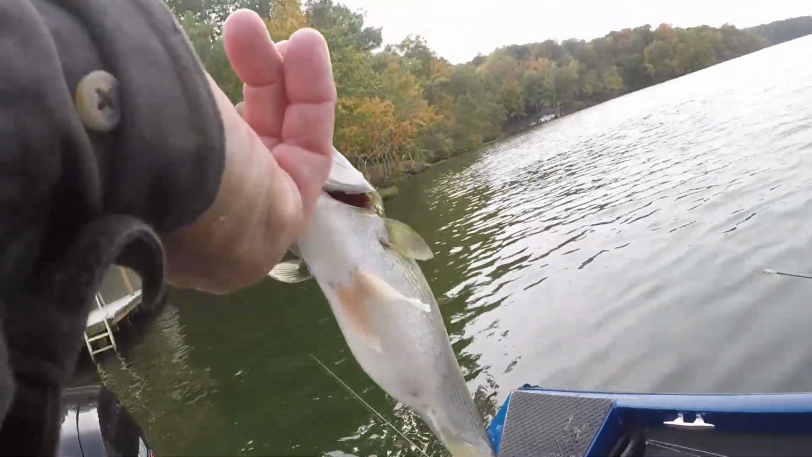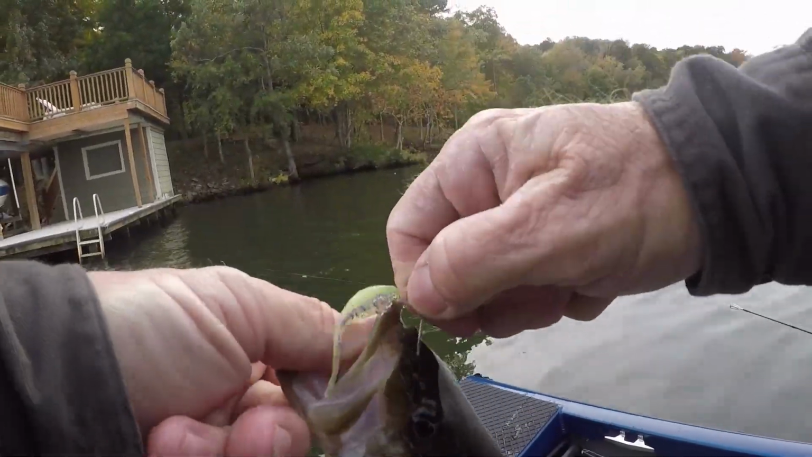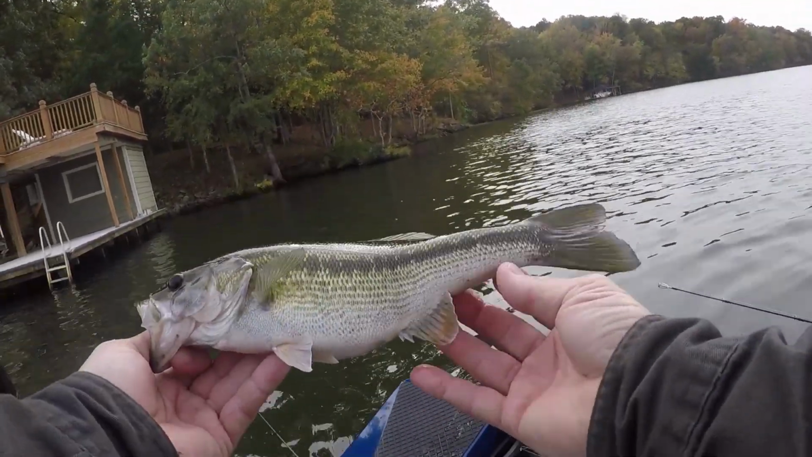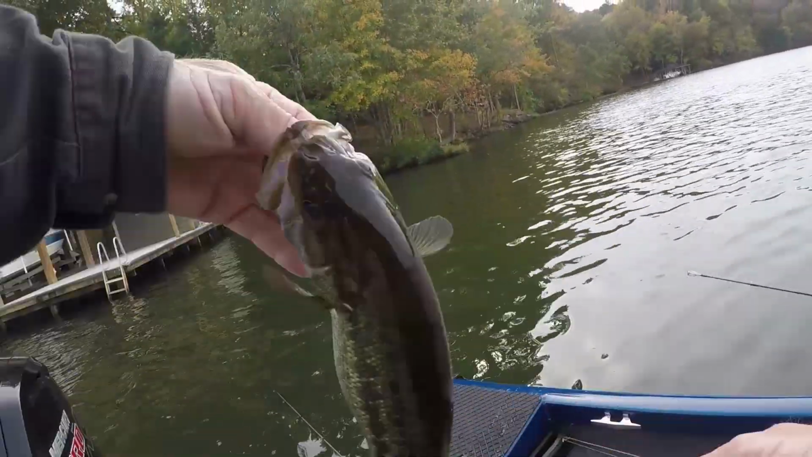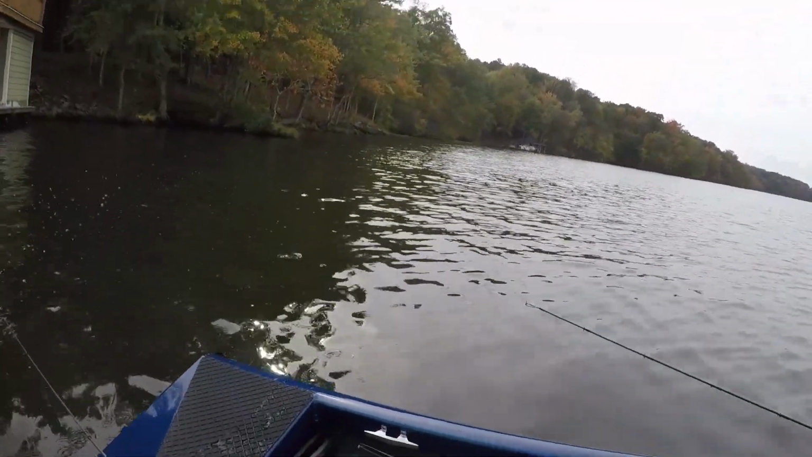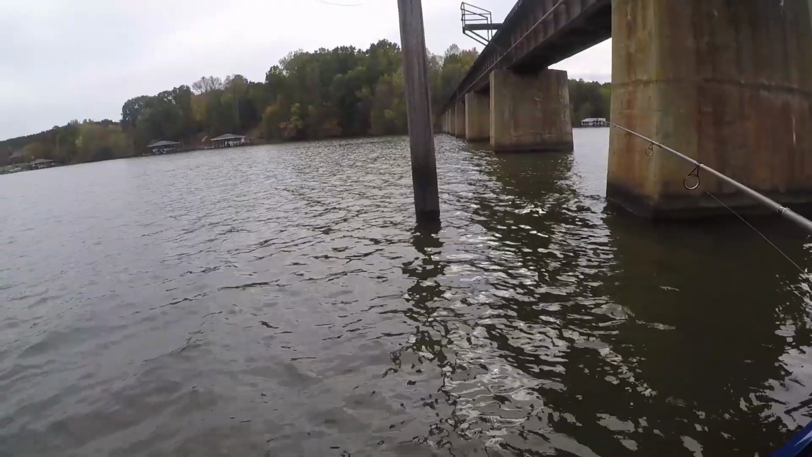Look how fat them things are here. Look at that. Guys, they're eating shad, they're chasing shad. He's probably 12 inches and 3/16. Yeah, he's probably 12, 3/16. He's fat though, look at that. Great day. All right, buddy. That's why I didn't sling him up in the boat. He'd have probably broke my line, wouldn't he?